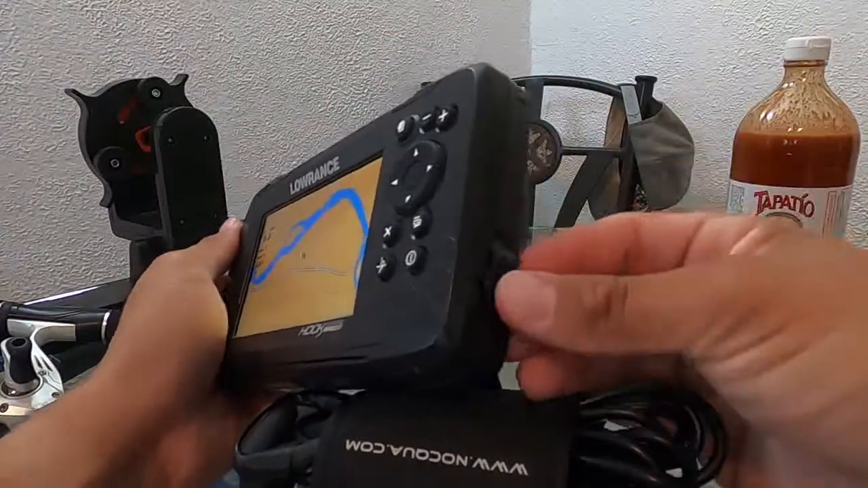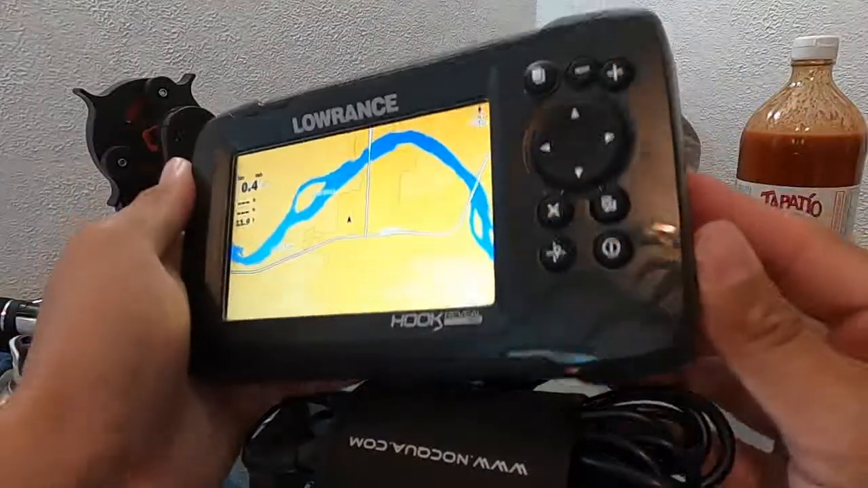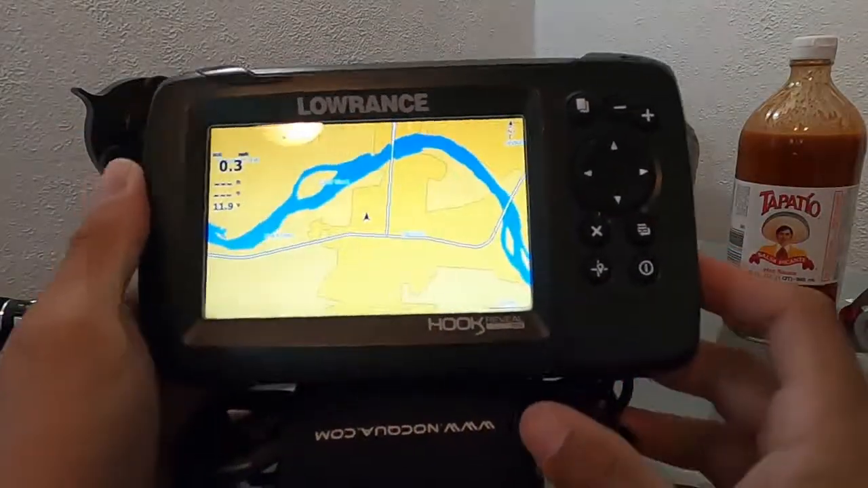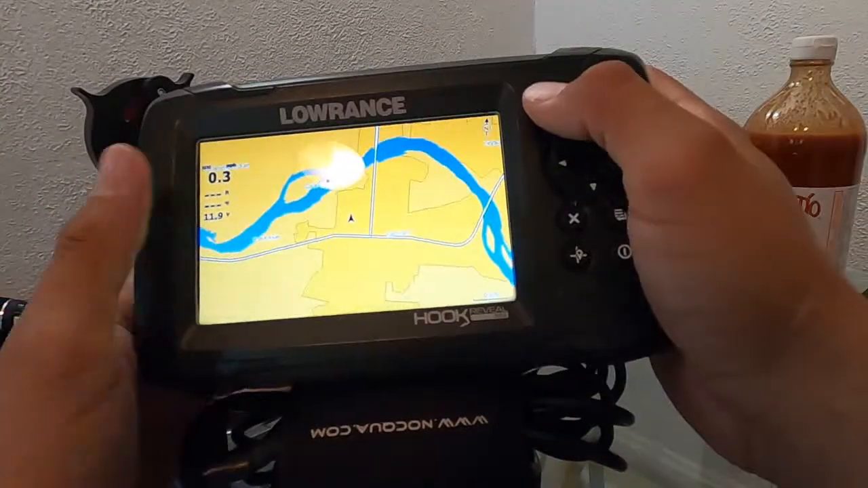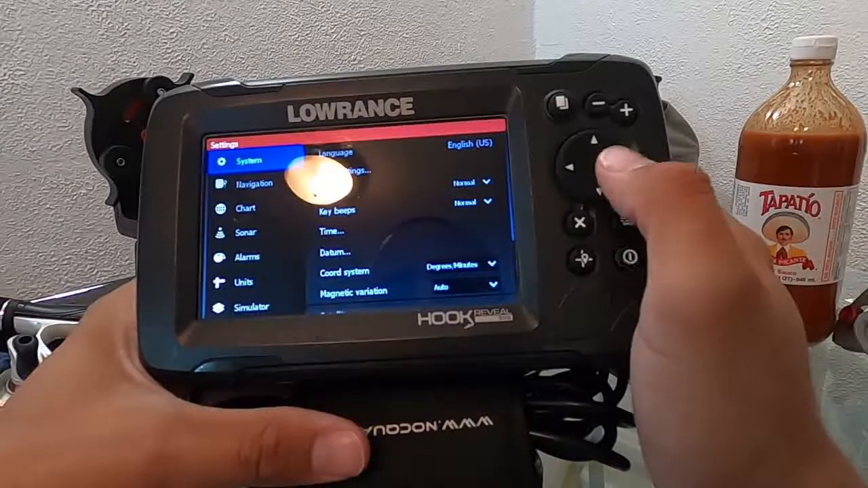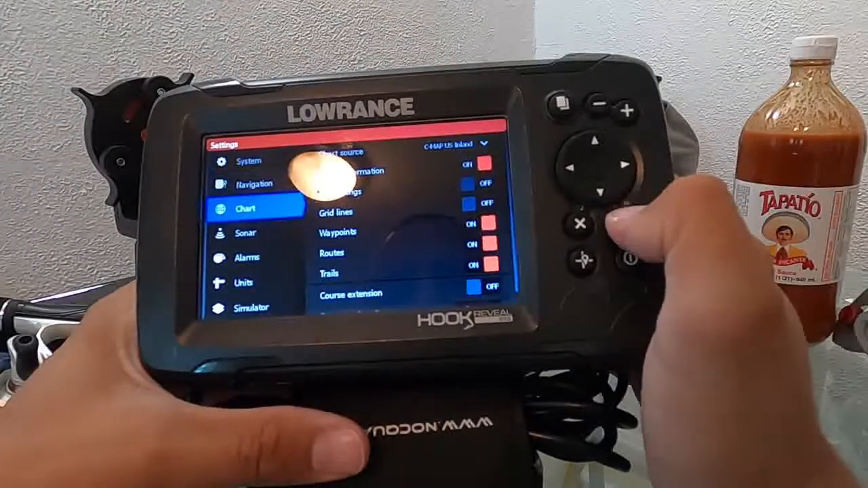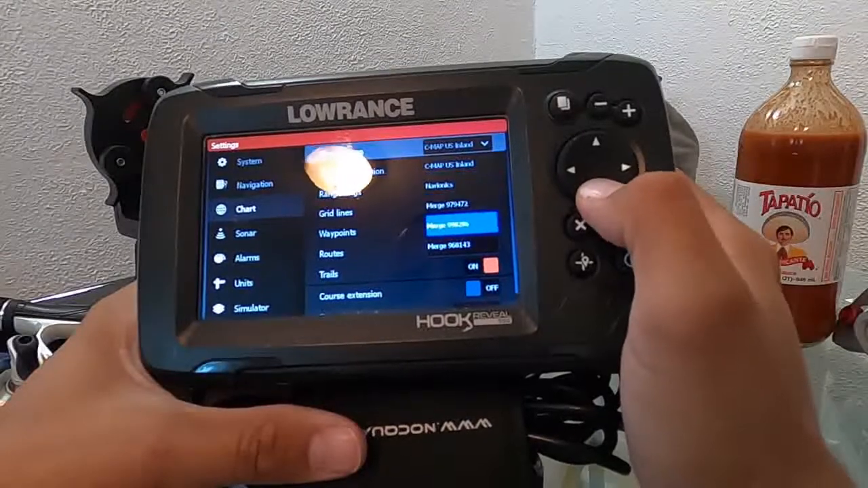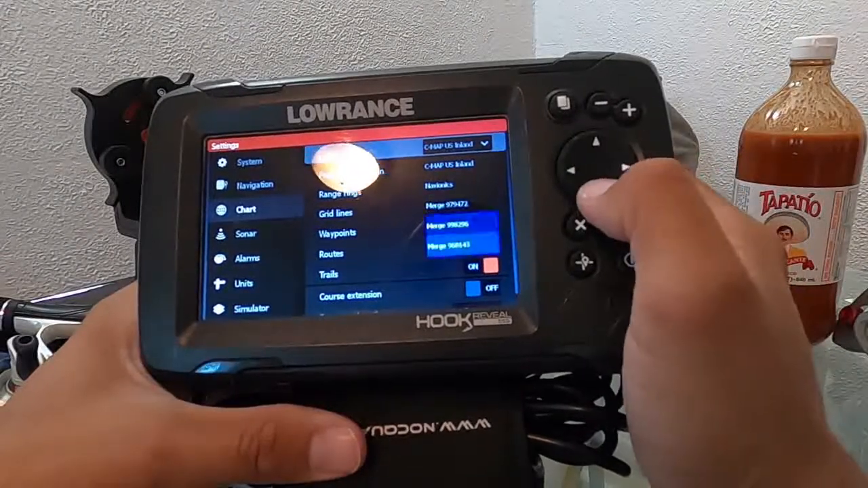So I save everything to that, and then I upload it to the Lowrance website, and then I make actual maps. I can show you one of those maps right now. Go here into settings, chart source,